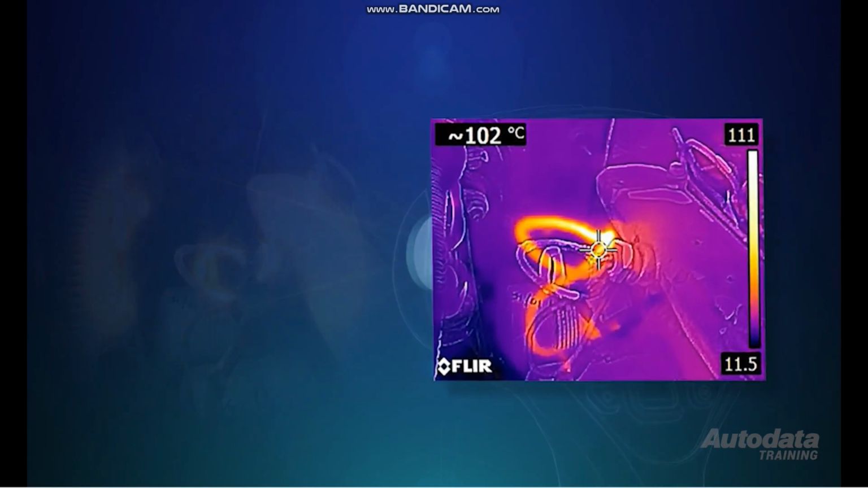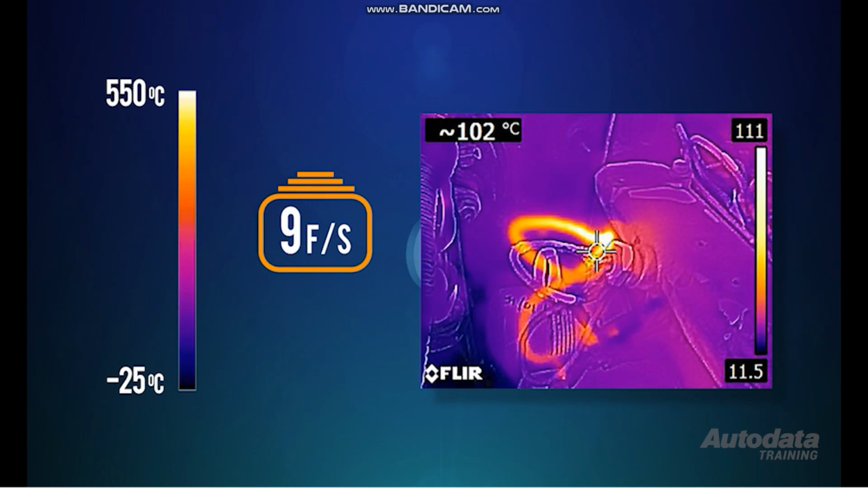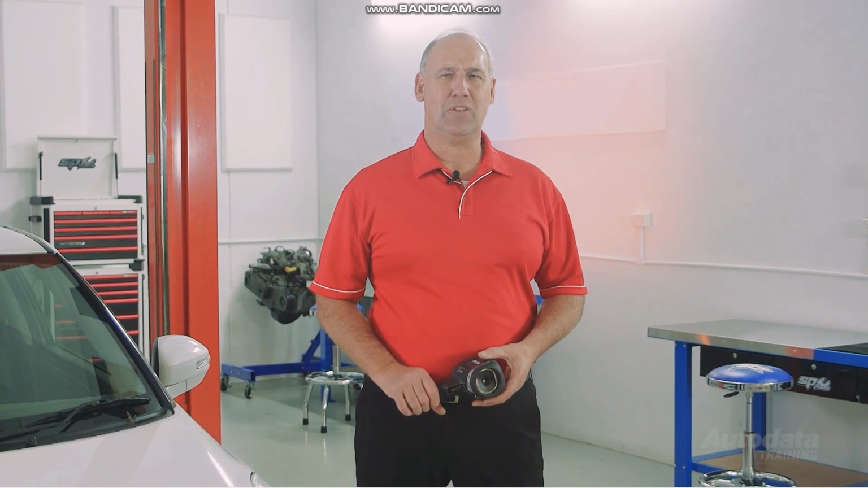Most thermal imaging cameras scan at a rate of 9 times per second and can measure temperatures from minus 25 degrees Celsius to 550 degrees Celsius. They can detect changes as small as 0.2 of a degree Celsius. Most cameras also feature an automatic calibration function to ensure accurate and consistent measurements. Thermal imaging cameras are most commonly used for engine, transmission, final drive, brakes, turbos, HVAC, and even electrical fault diagnostics. So let's look at some common applications for a thermal imaging camera in your workshop.